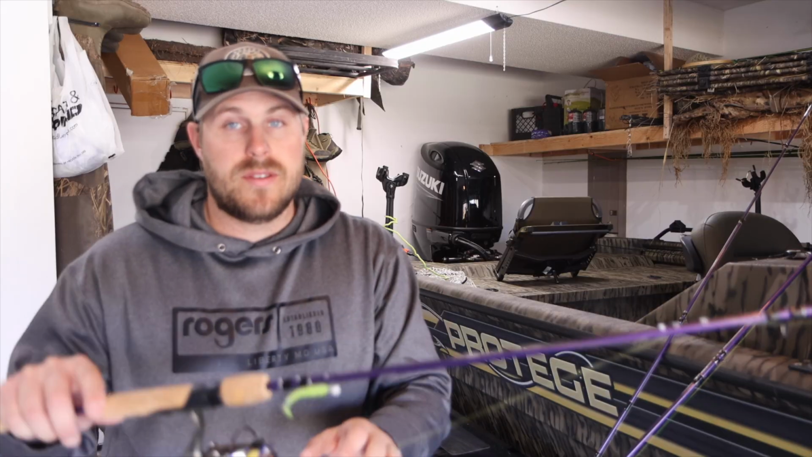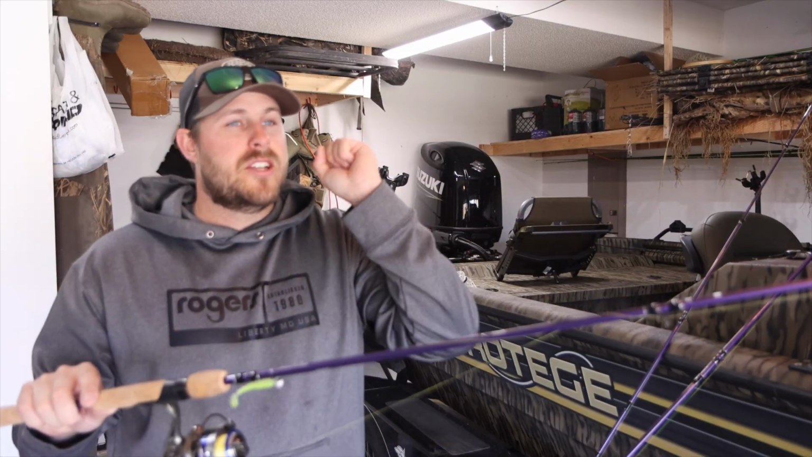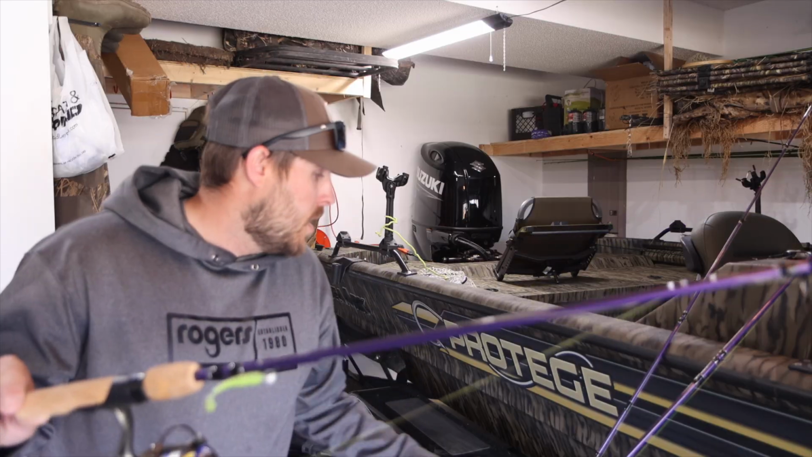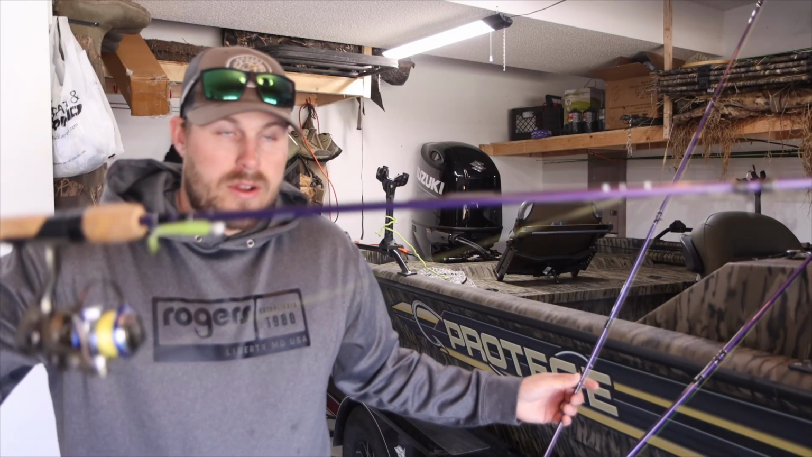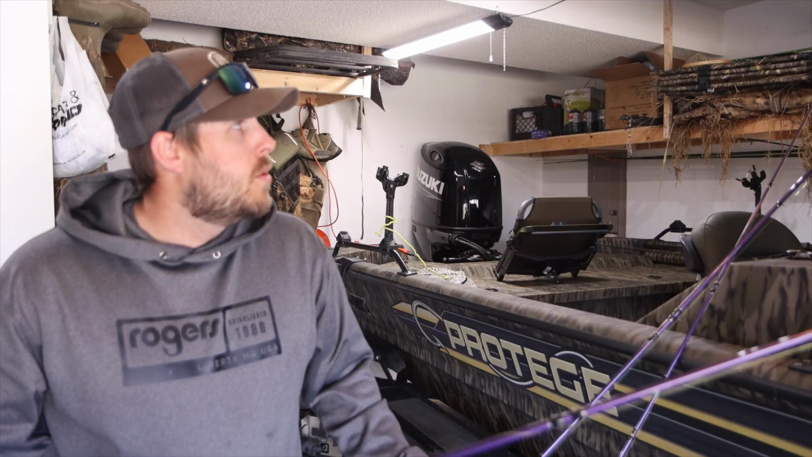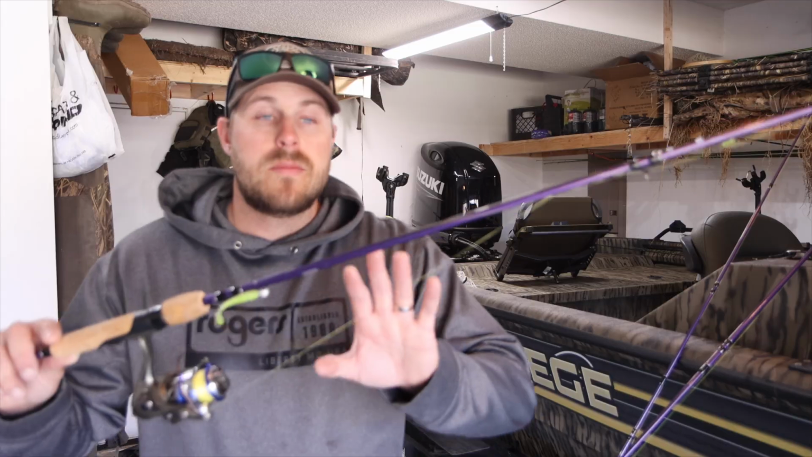Like, huge difference. So quick tip for you guys, if you are looking to feel more bites, get that jig to cast better and fall better, lighten up your line. So that's one of the biggest changes with these rods I've done. I've got 8-pound on this one. On the 10-foot jig pull, I've got 10-pound braid, and then on this jig pull, the 13, I've got 8-pound mono. So those are my setups.